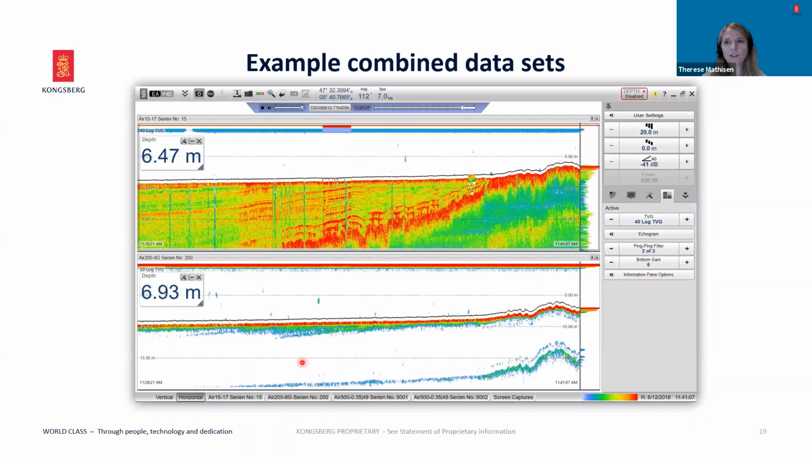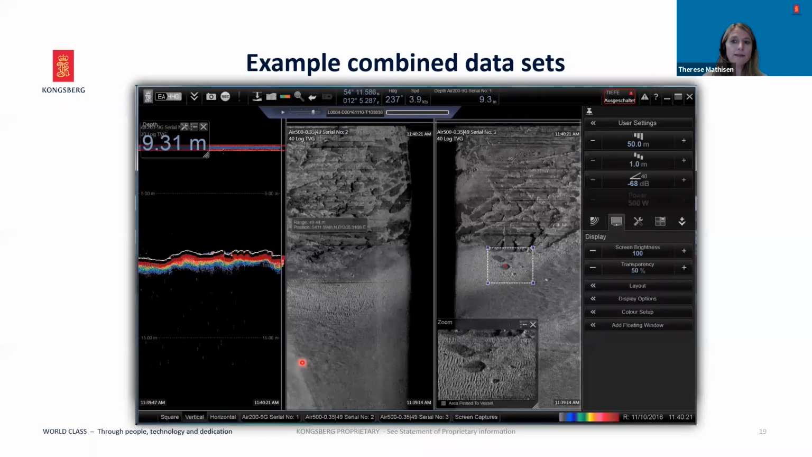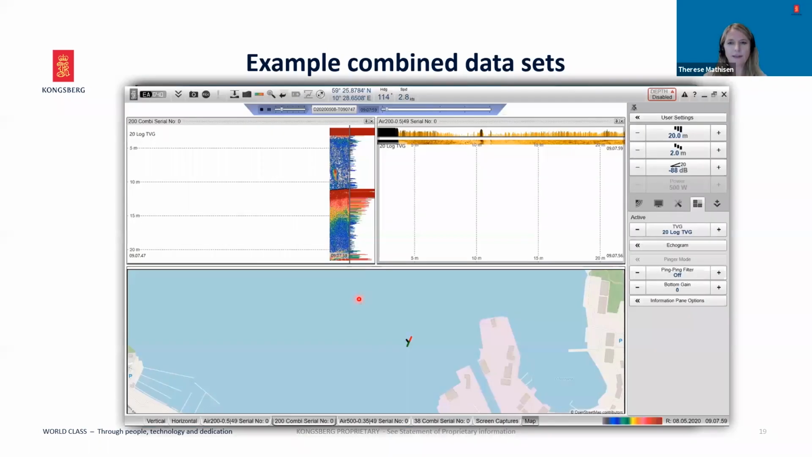I'm going to show you some more examples of how the software may present the different echograms. First example shows the 15 kHz sub-bottom at the top and the 200 kHz depth below. This is a typical sidescan sonar view with depths to the left and the sidescan sonar images to the right. And this shows how the map would look together with depth and sidescan echograms, available from next release.